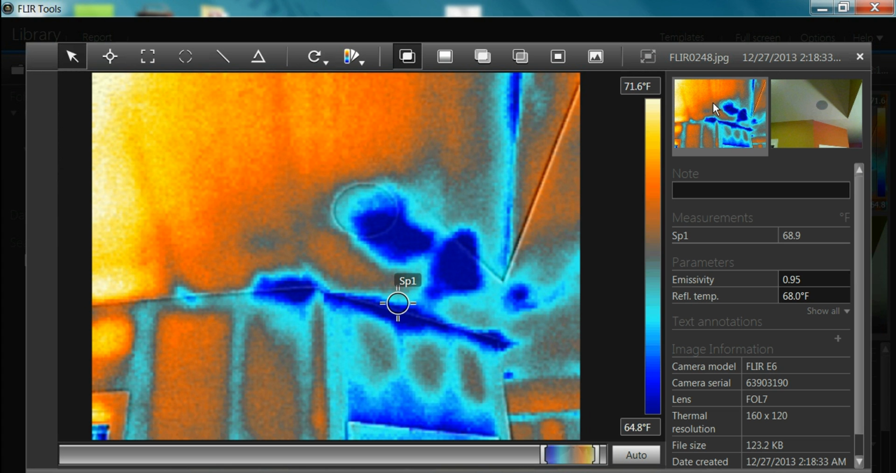Scanning with the camera, huge areas of air infiltration here at the wall-to-ceiling junction, and these large blue patterns that you see here suggest insulation is missing, disturbed, or reduced, simply.